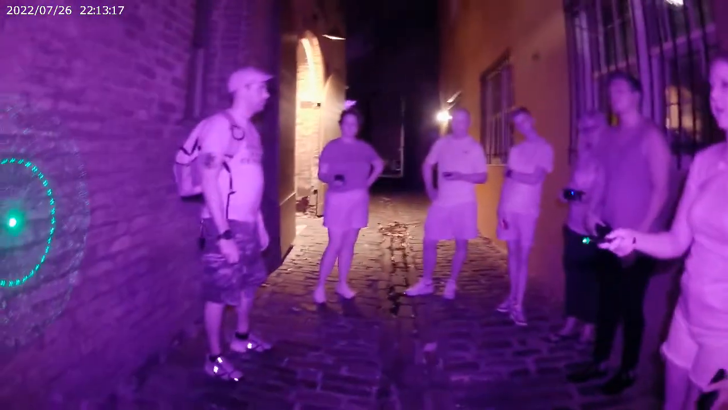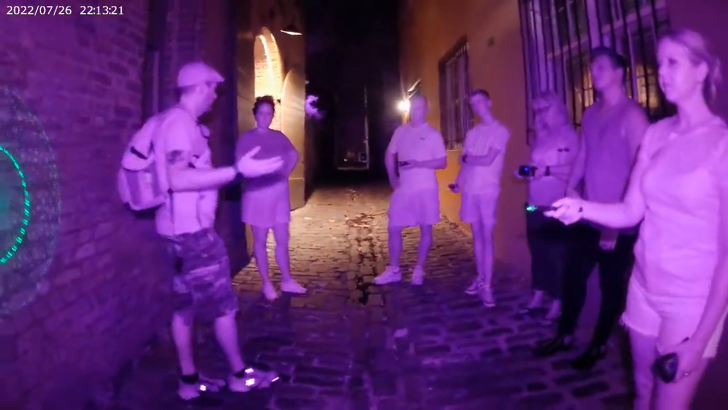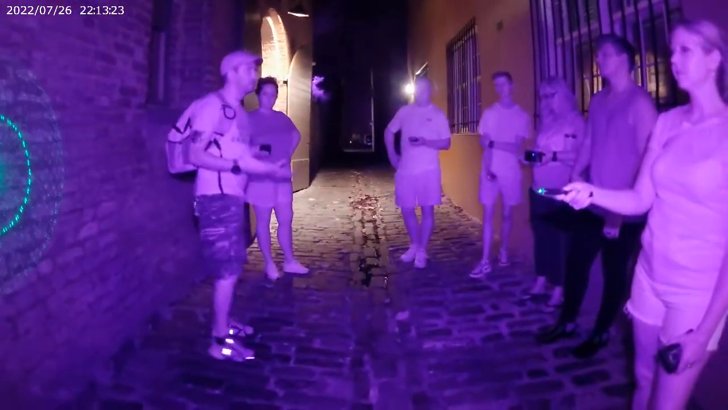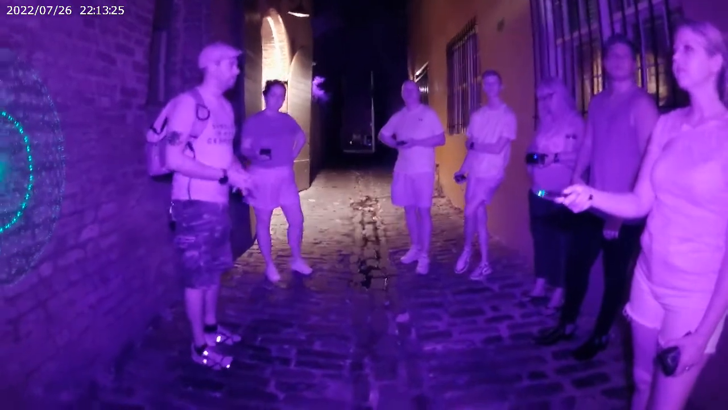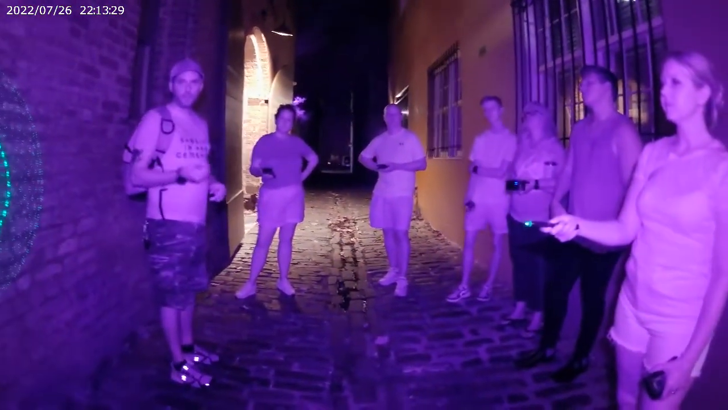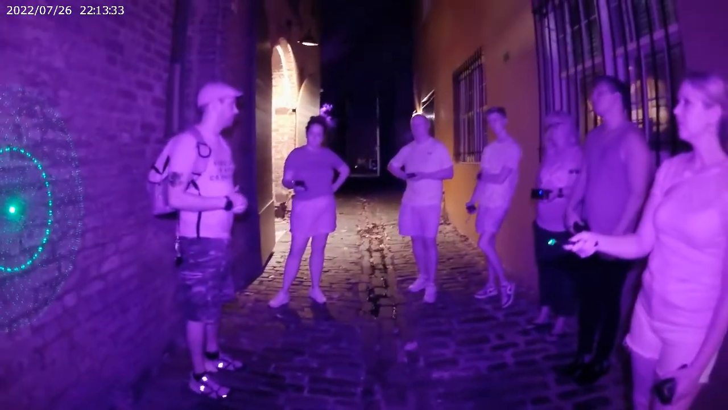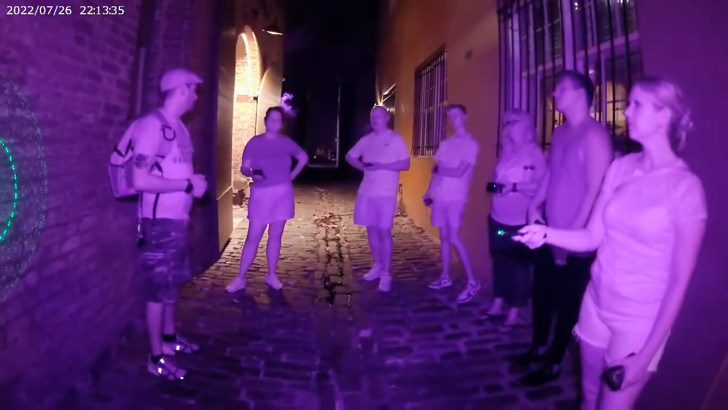So basically what we're doing with this, guys, is we're waiting for anything to happen through this laser, and of course when I'm talking and keeping all of your attention, we have it on film. So that's the whole point. So where are we? When we crossed that last crosswalk coming down East Bay Street, we actually crossed over where the original Charlestown Wall used to be. You're standing on one of the first streets we ever had.